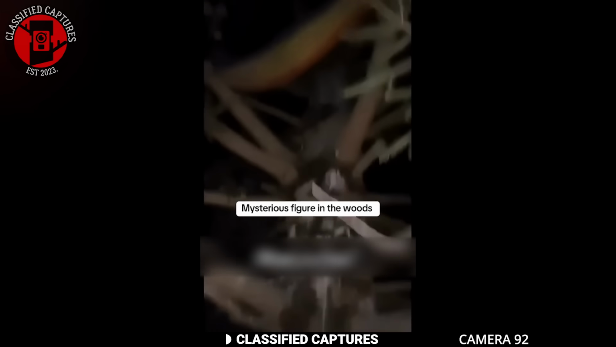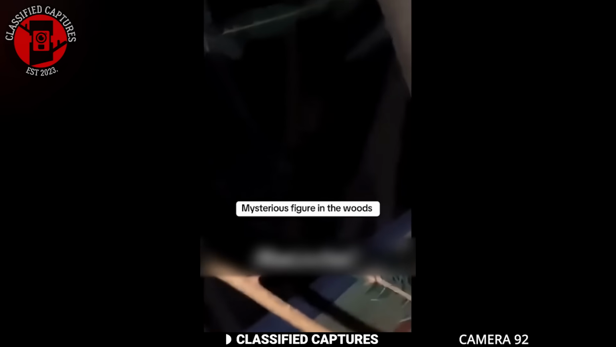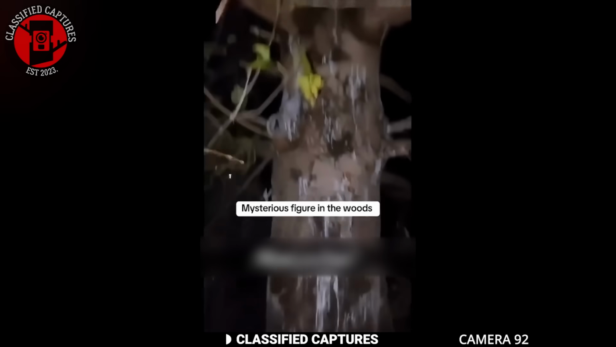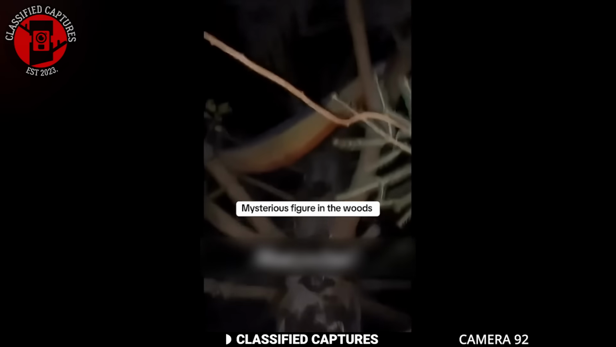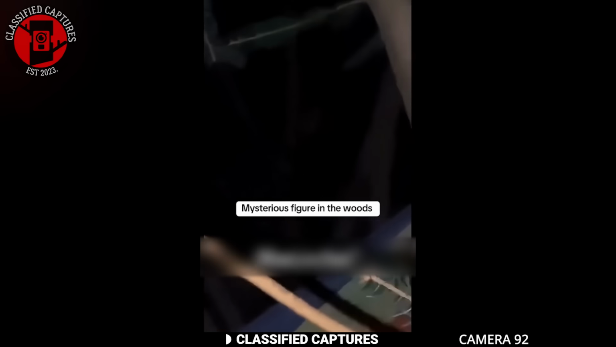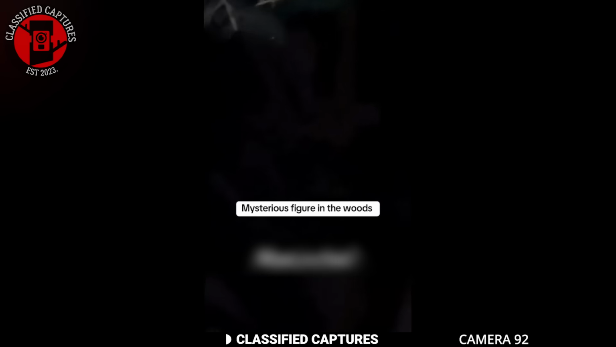Someone noticed something moving up in the trees, so they looked up. According to the witness, they saw something perched on a high branch. Now, since it was dark, whatever this thing was must have been either black-furred or completely shadowed, because it's hard to make out any clear details in the footage, except for a very faint humanoid figure, and it appeared to be crouched on a branch completely still.